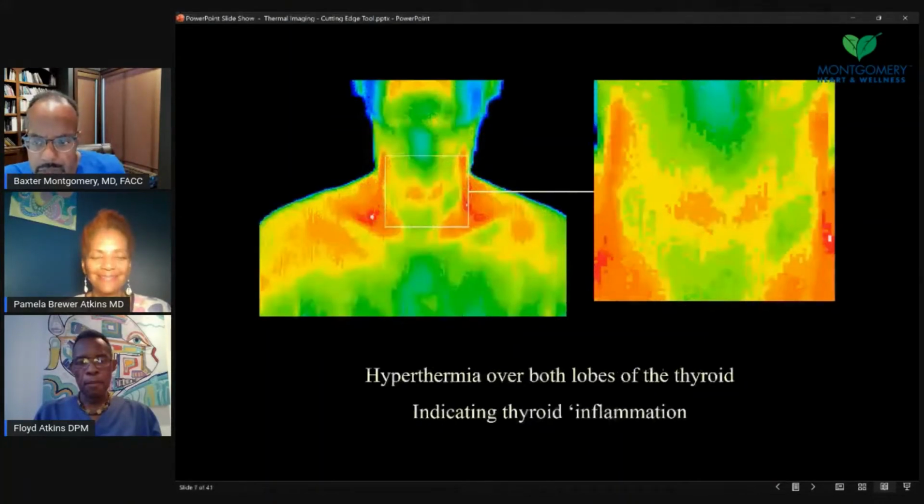So I guess with the carotid arteries, I don't know if they look at coronary arteries, but have any studies looked at data of increased thermographic heat patterns with stroke or acute coronary syndromes?